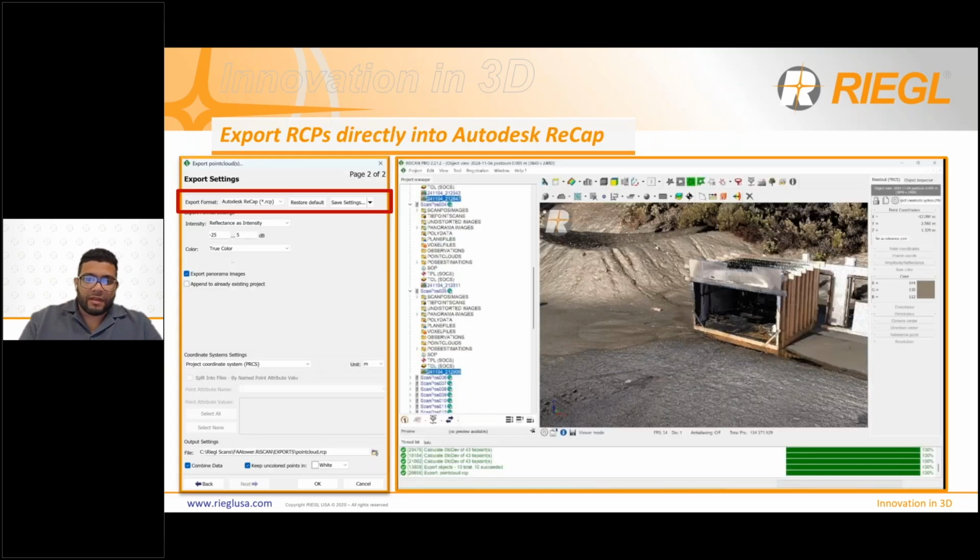And another really important, highly requested feature is going to be the direct ReCap export from RiSCAN Pro. Before this, a lot of our users were exporting the E57 and then importing the E57 into ReCap, and there's a little bit of work that goes on in there, and it takes some time, so it's not the most efficient way to do it. So we decided we're going to create a ReCap export directly in RiSCAN Pro.